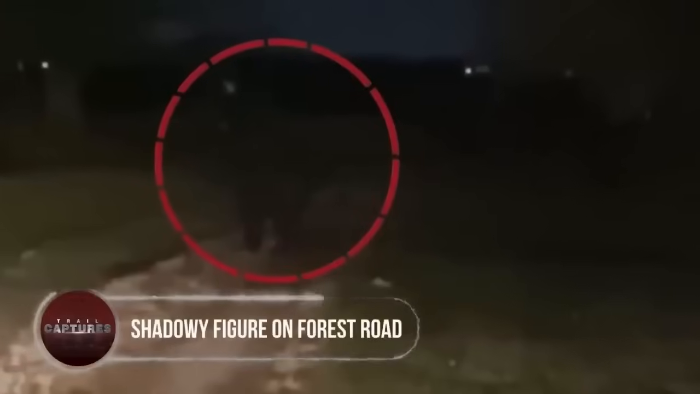Shadowy figure on forest road. Driving along a bumpy forest road, a man's car suddenly halted in its tracks. The driver tried to figure out a way out of the forest when something caught his eye. A shadowy figure swiftly crossing the road. The creature's bushy body and towering height matched the description of the legendary Bigfoot.